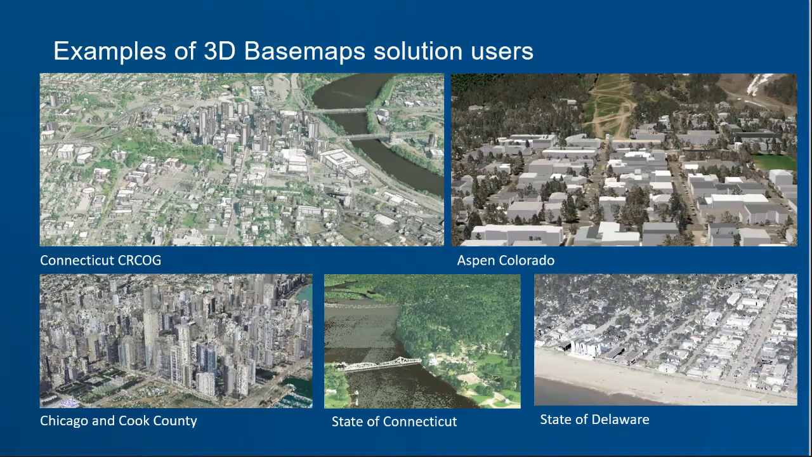And they use it for tourism and then also just for visualizing the ski slopes in their town, and also for inspections and to be able to look at areas and understand in 3D what a new structure being built would look like, things like that.